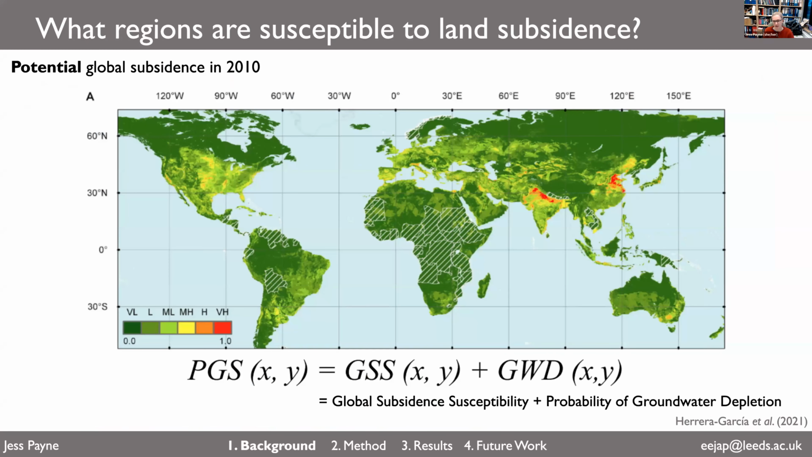So we mentioned a few locations so far where subsidence is quite prevalent: China, Mexico City, and obviously Iran. But where else in the world can subsidence potentially happen? So in 2021, Herrera-Garcia et al. published this map of potential global subsidence, basically predicting where subsidence might be happening in 2010. As they constructed this map,